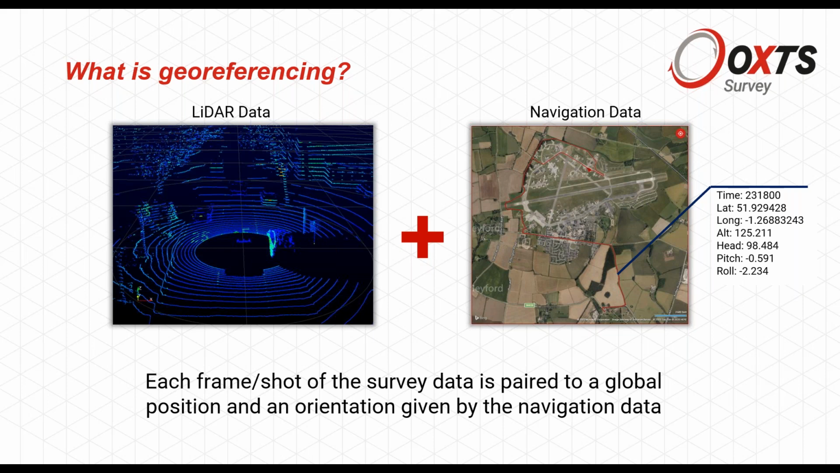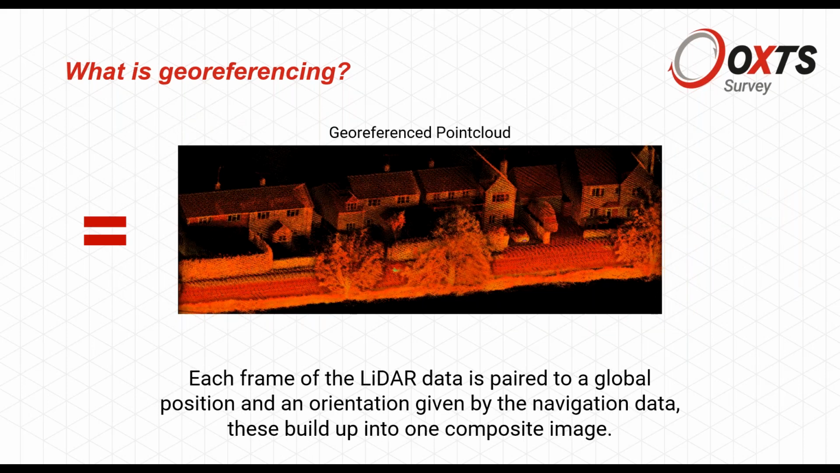But with a dynamic survey, you have to combine each frame of data, as you see on the left, with navigation data. So with time, with position, latitude, longitude, altitude, and also its orientation at that time. And when you pair up all the frames with their respective navigation data packets, you can get something that looks like this. And we're going to talk about a number of contributions to the accuracy in something like this.